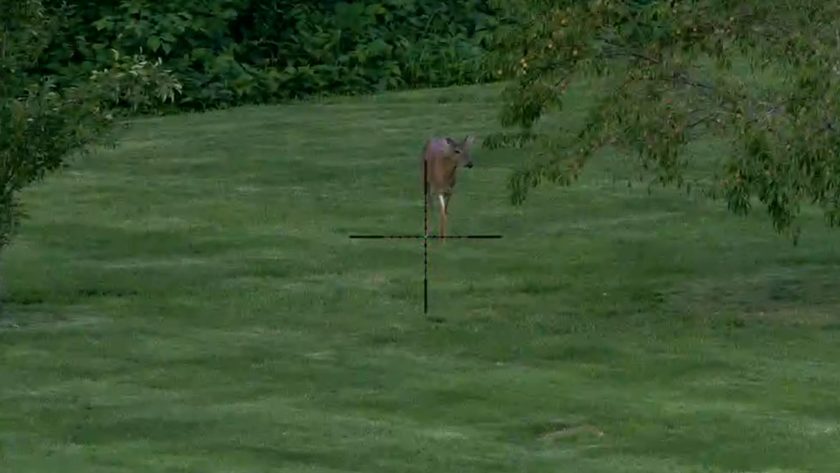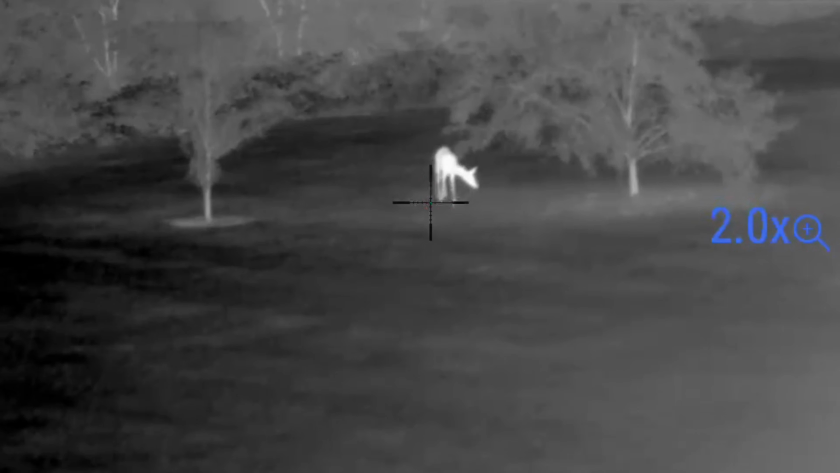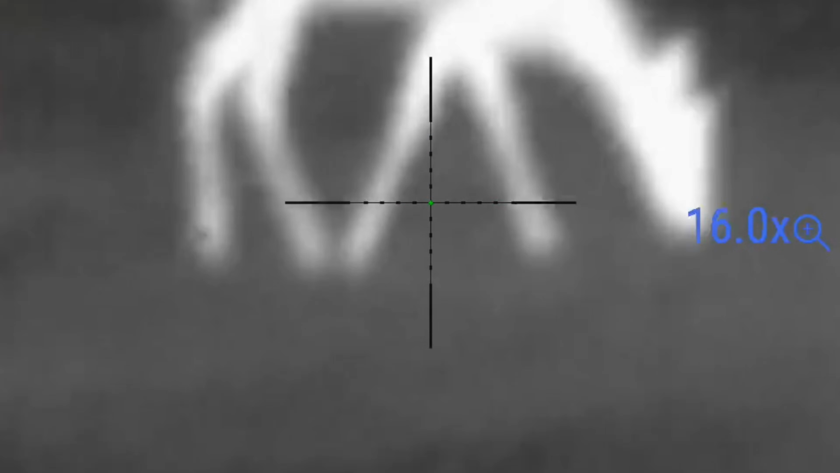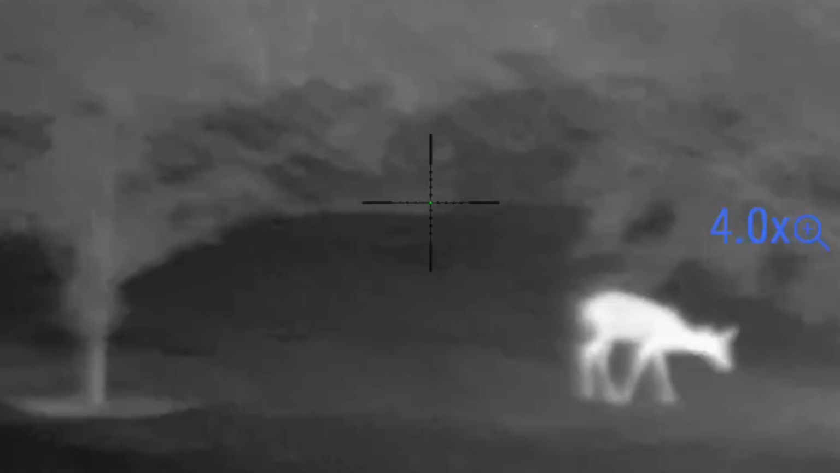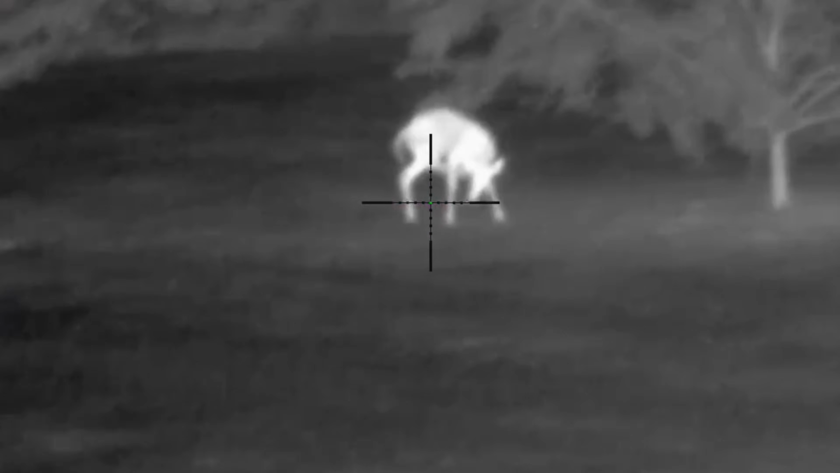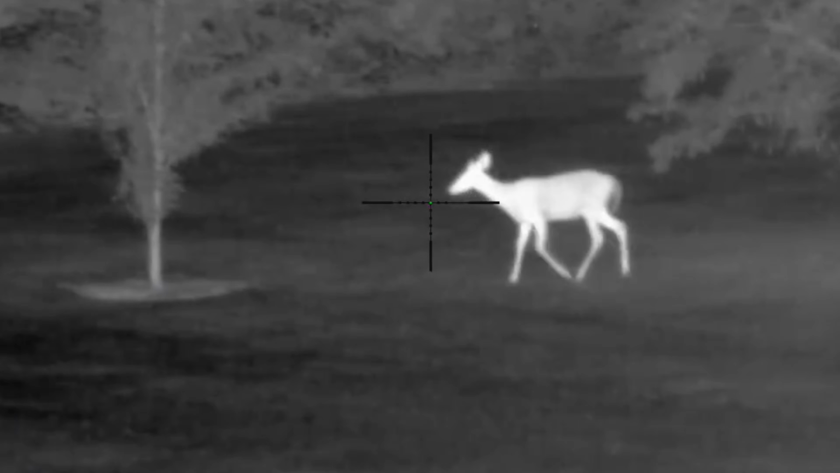The Thermion 2 LRF memory contains up to 5 shooting profiles for several types of weapons and cartridges, a selection of 10 reticle shapes in 9 color modes. Thermion possesses a wide array of shape and color customization reticles, including static, ballistic, and scalable reticles. 9 color options help to optimize aiming for specific conditions. It mounts on standard 30mm rings.